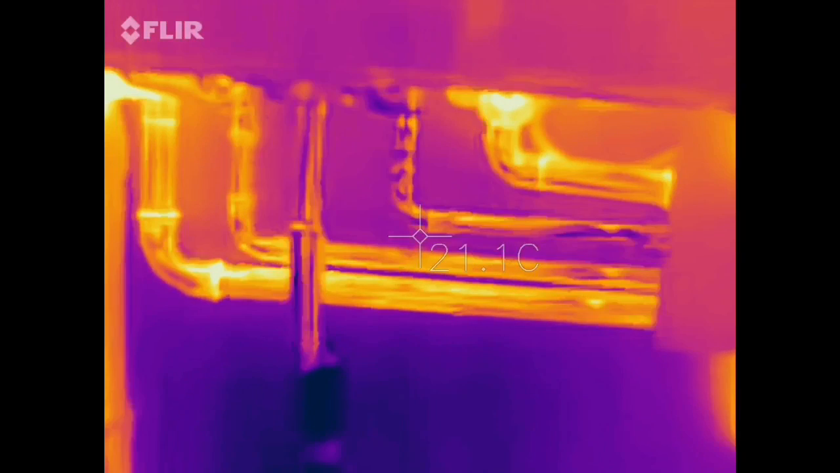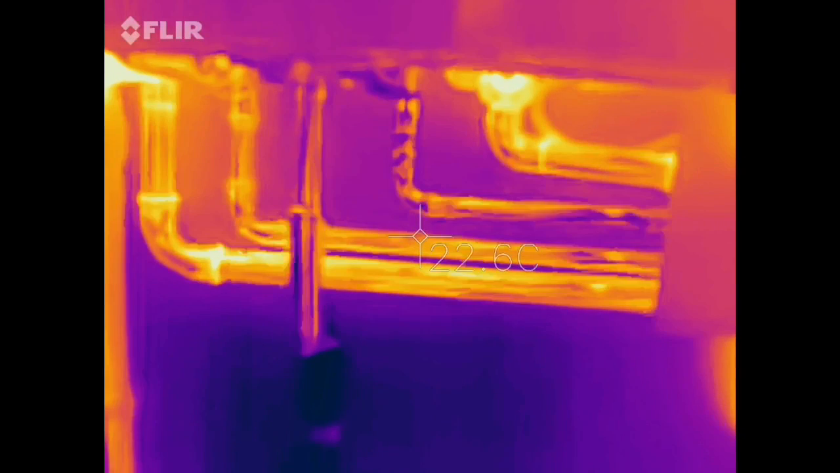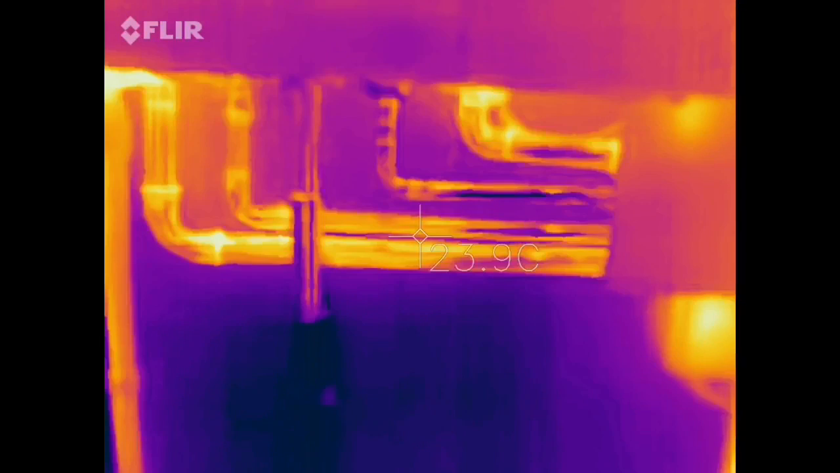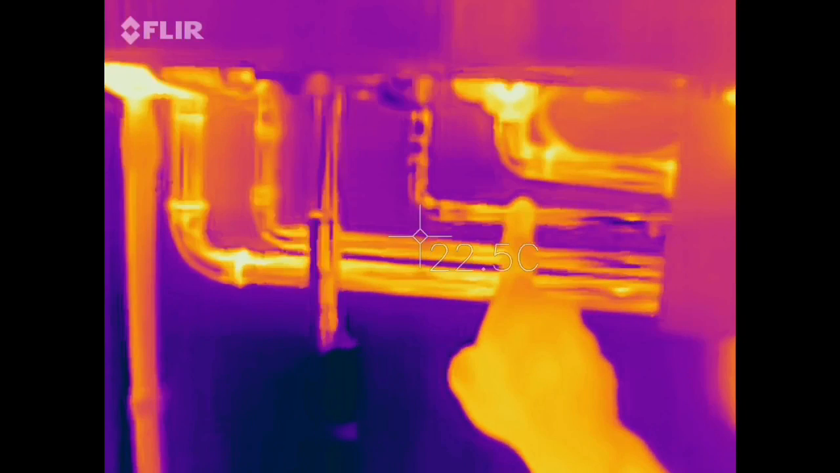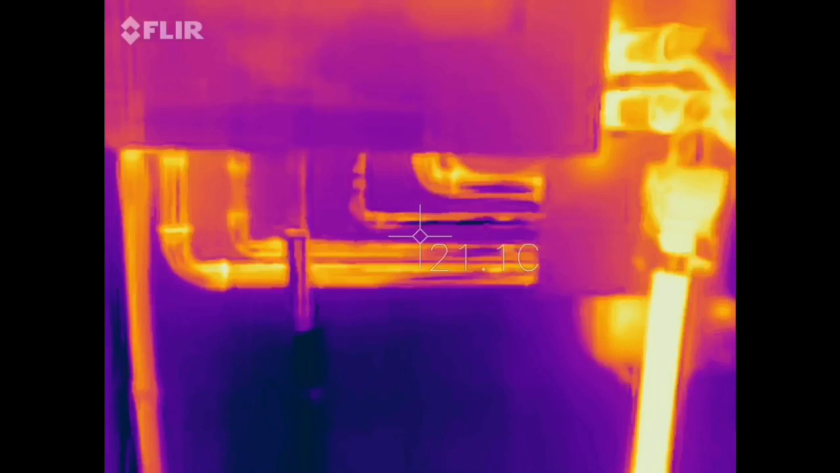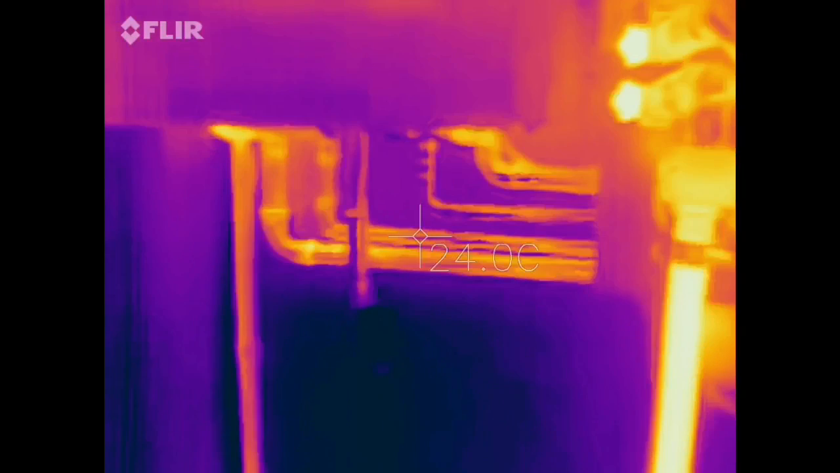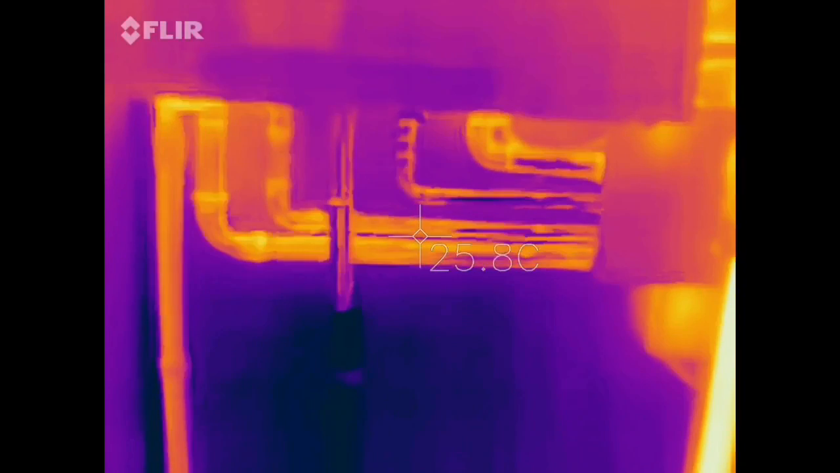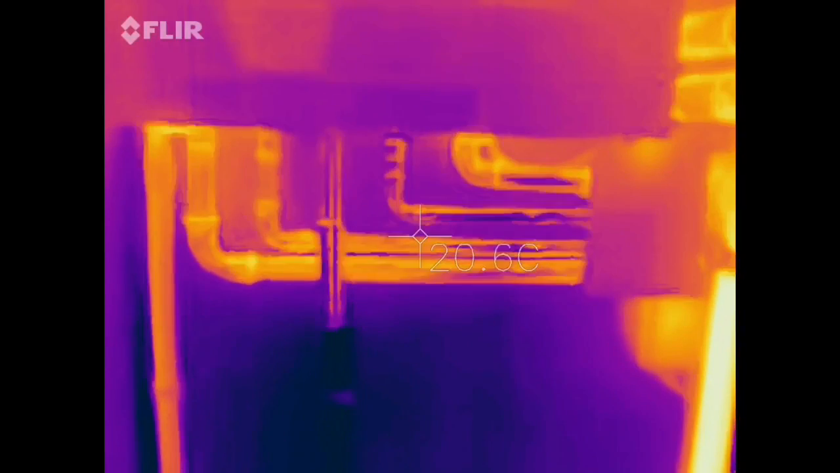And the temperature should increase. And you can see there the cold has got colder because it's drawing fresh cold water in. So it's another way of using your FLIR to see what pipes are carrying what and the operation of the boiler, especially if you're fault finding.